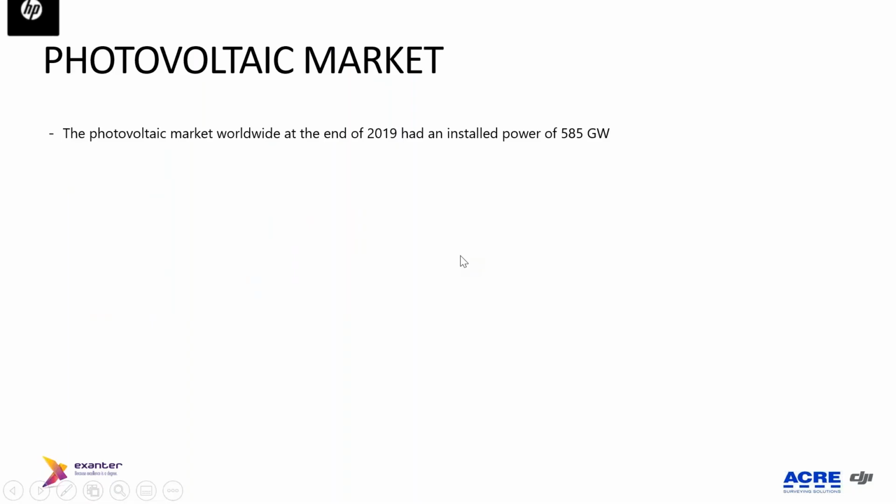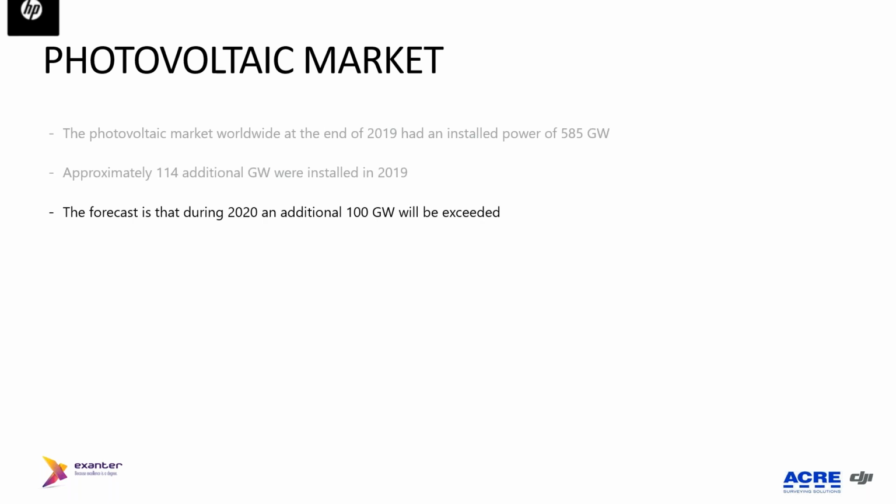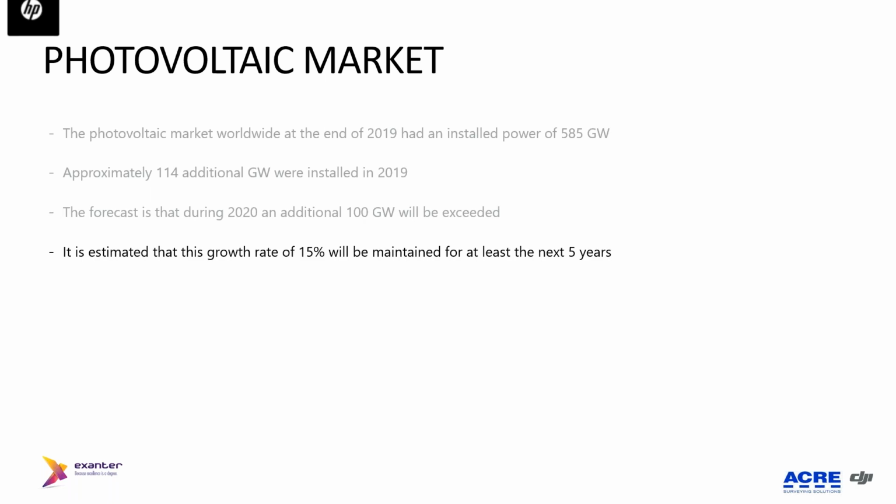Well, as you know, the PV market is a huge market that is around 600 gigawatts around the world, and every year is increasing its capacity by around 100 to 115 gigawatts per year. So we get an increase of 10 to 15% every year, and it's expected that during at least the following 5 years, the growth of this market will continue the same. So we have an important market with good health that is increasing.